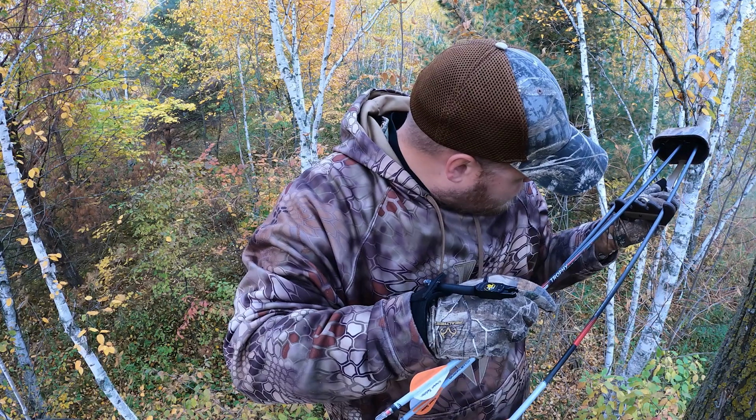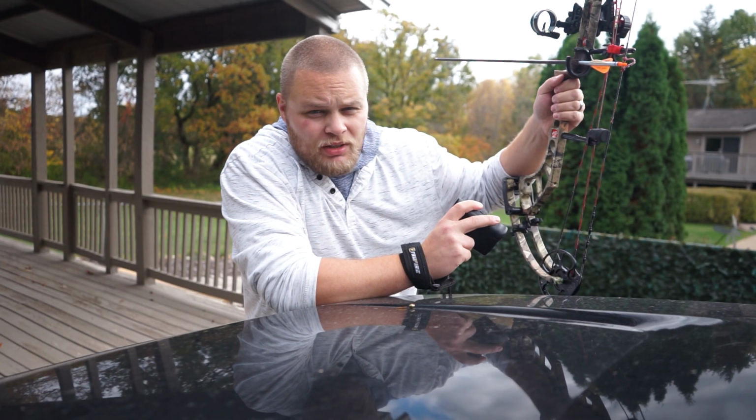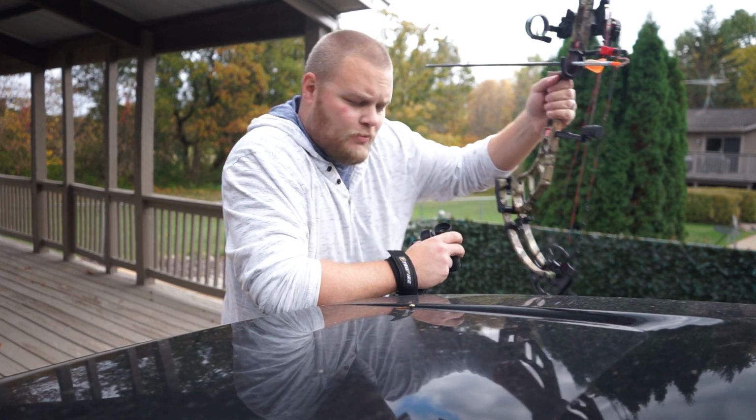All right, I'm hunting over an open field tonight. Wide open. I mean, massively open. So I've got a target over there. I don't know what yardage this is. Take one quick warm-up shot and then we're going to head out.